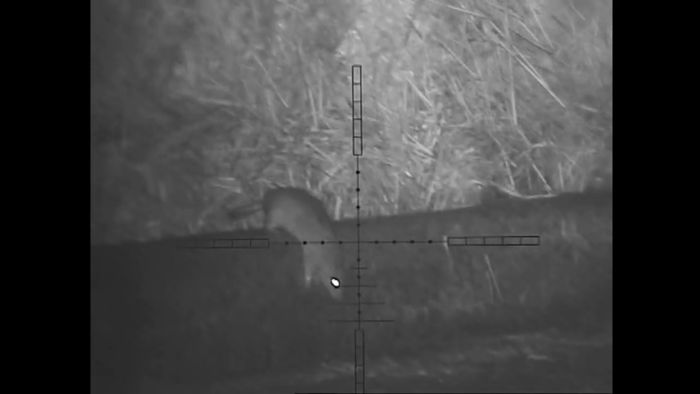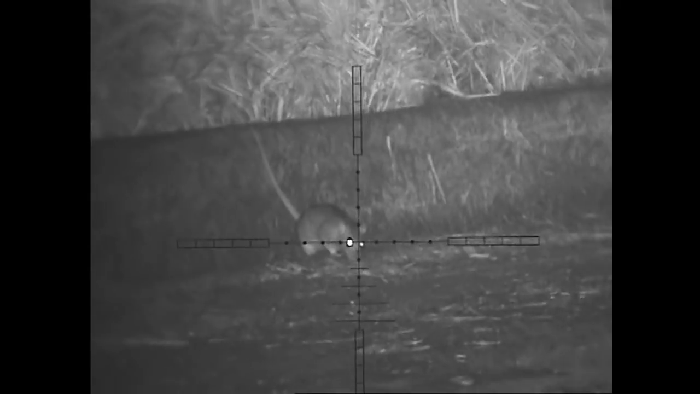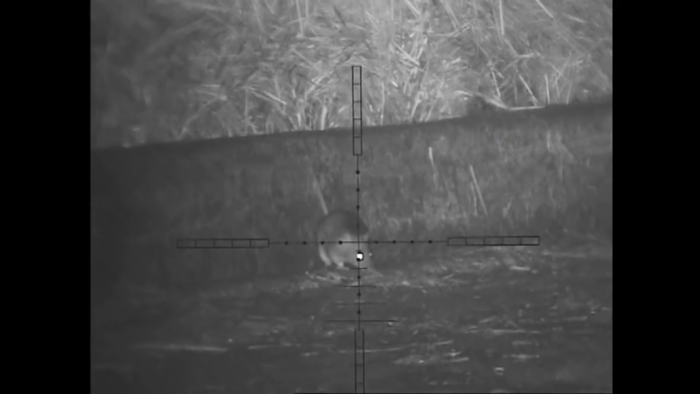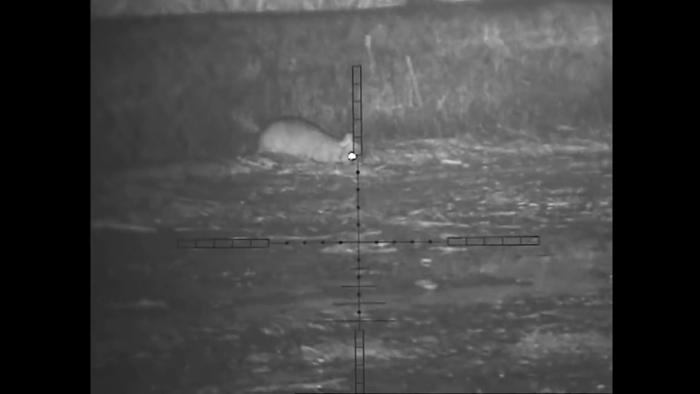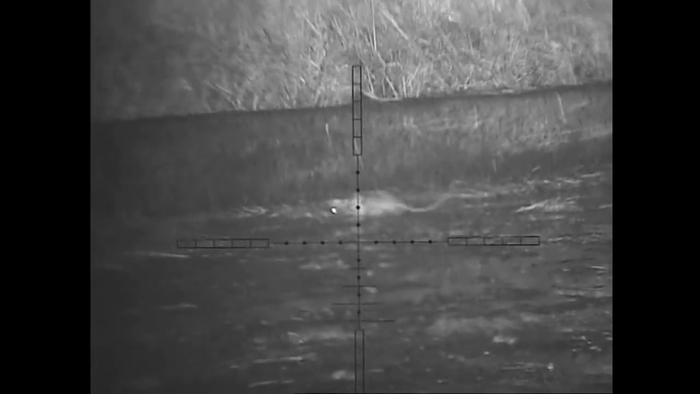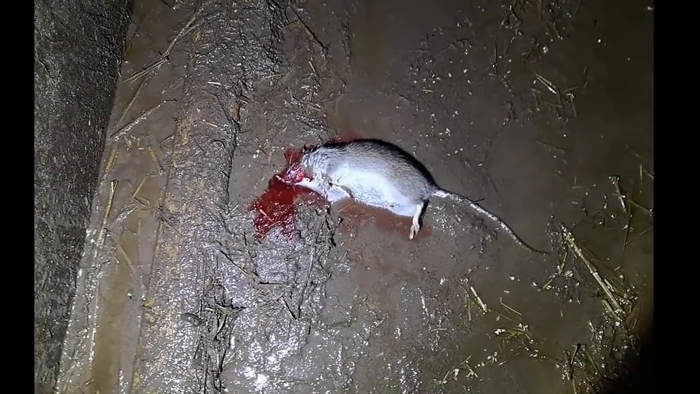So here we are then. This is the first rat of the night. You can see he's just come out of the haystack. I'm playing with the IR on the T38, and I'm just waiting for him to stand still to get a nice headshot. And then you can see there, I take him and he just slumps forward. You can actually see the clarity of the picture. Blood is actually coming out of his brain area. So yeah, I'm really pleased with that shot. And there's a close-up.